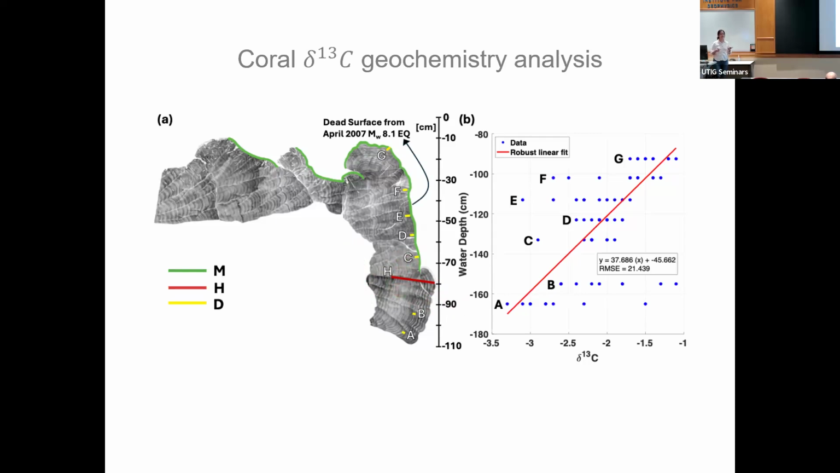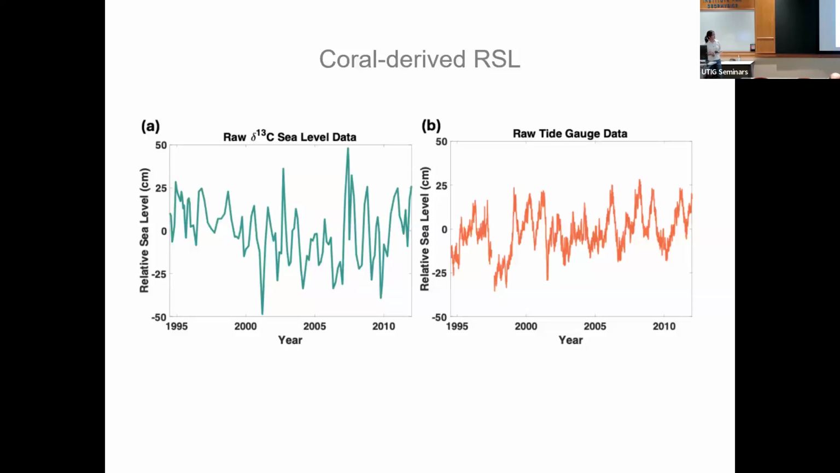We measure the delta C13, and using this linear relationship, we can translate that to sea level rise. Then based on the tide gauge data, we remove the absolute sea level contribution and isolate the tectonic deformation we attribute to the earthquake cycle signal. So here's what we get, right?